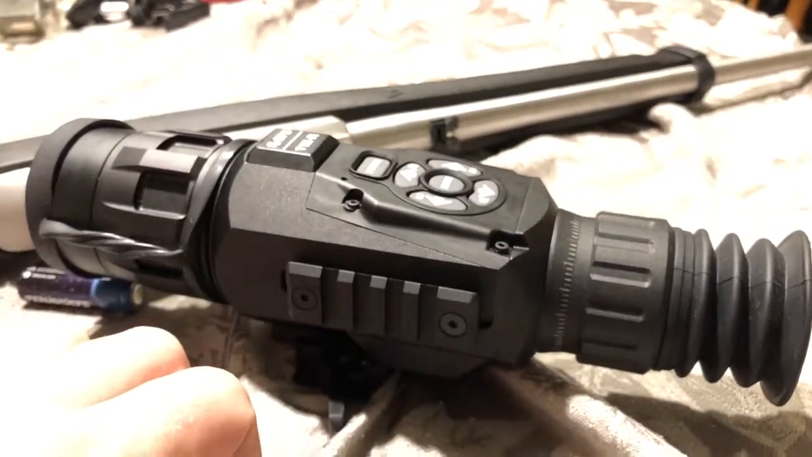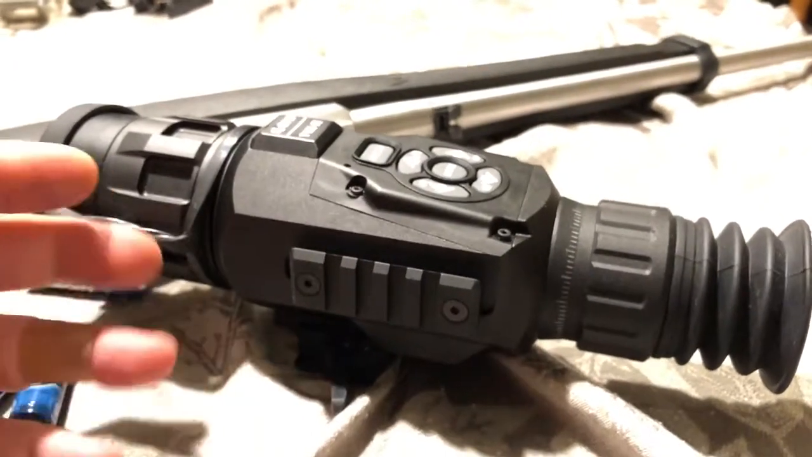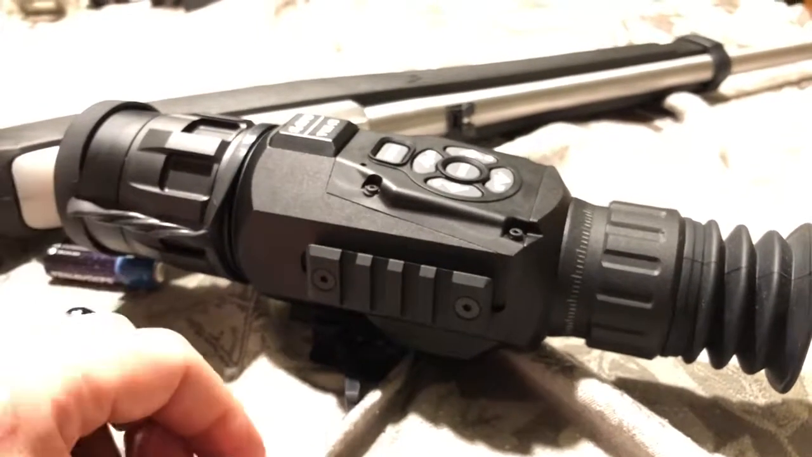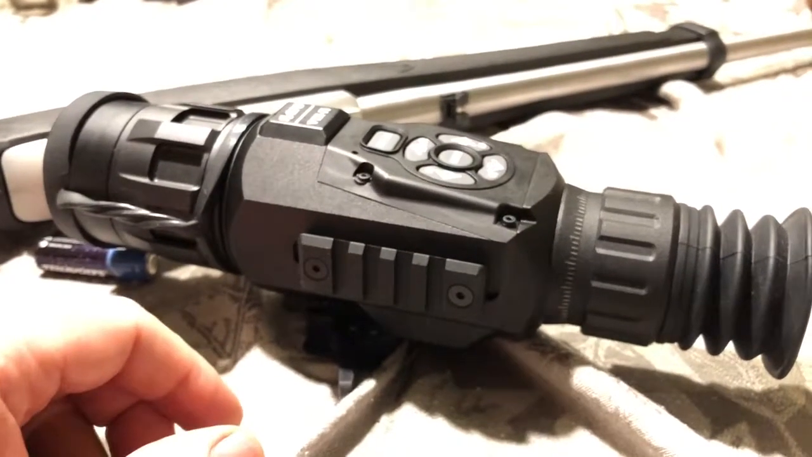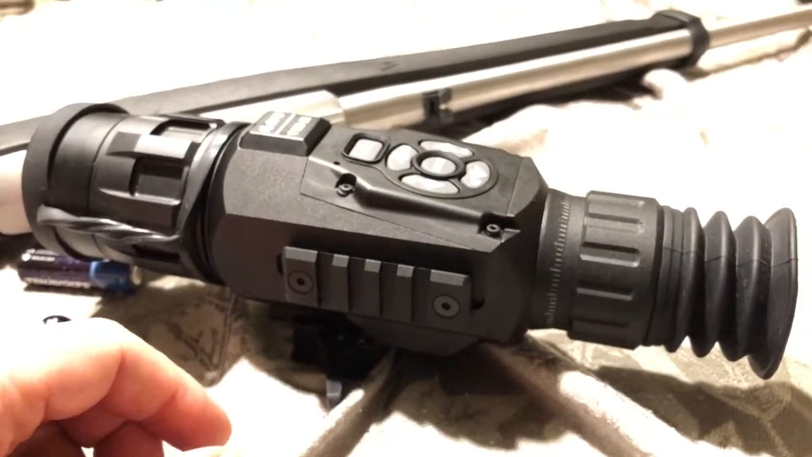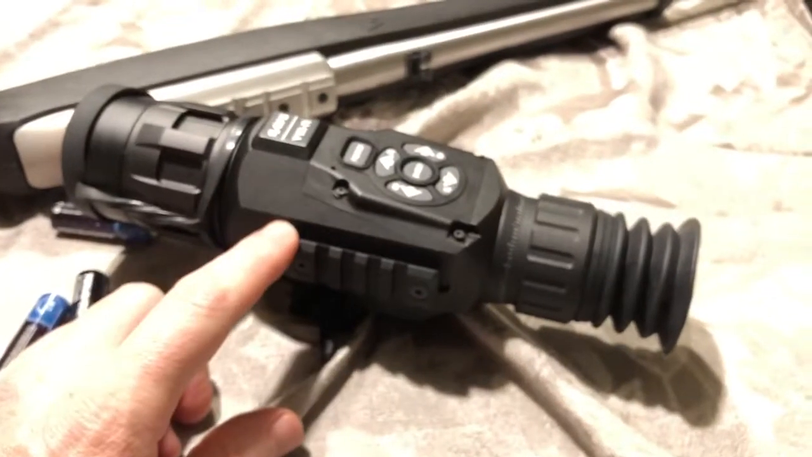If I had one other thing, it's if you're trying to justify this unit by saying, hey, I'm gonna buy this unit and it's gonna allow me to do some temperature sensing around the house and troubleshoot where the heat's coming out of the house, I haven't found that this is the way this unit works.